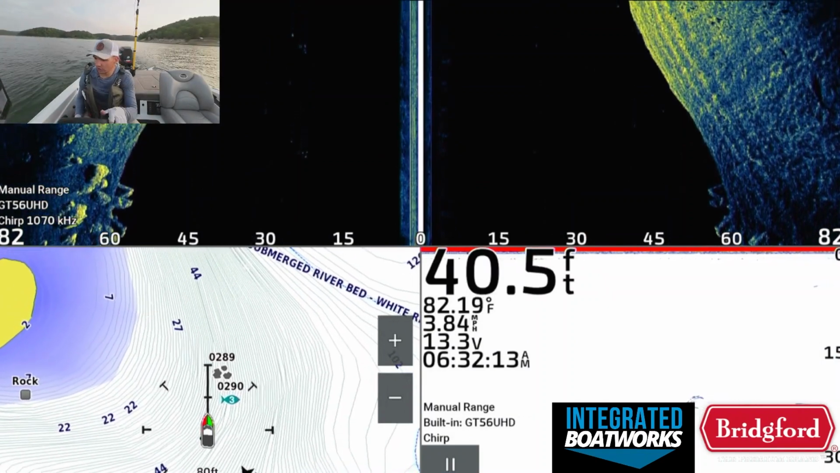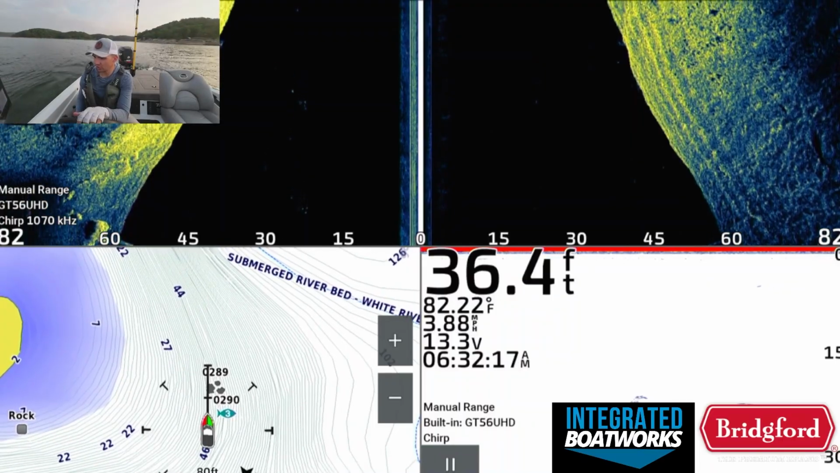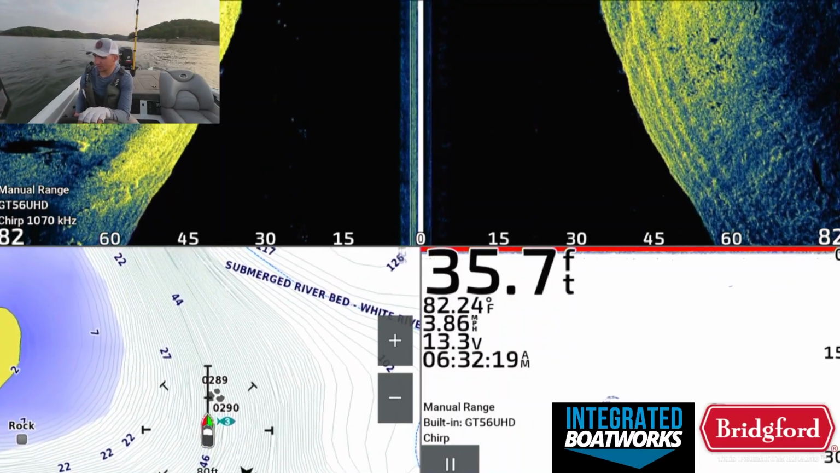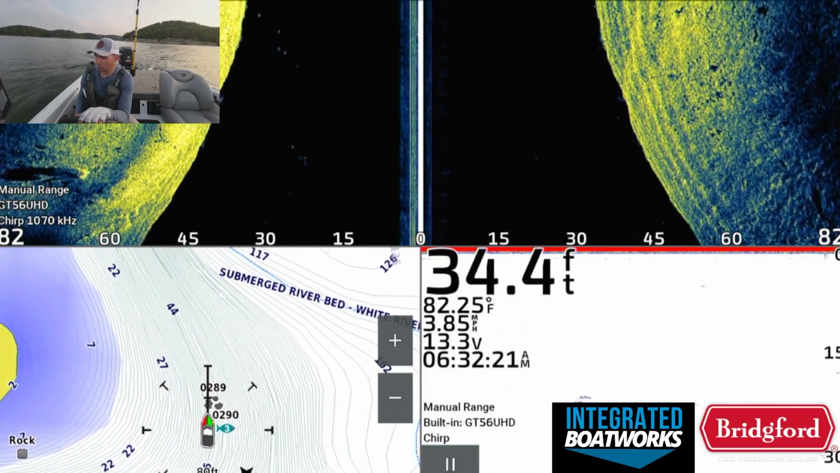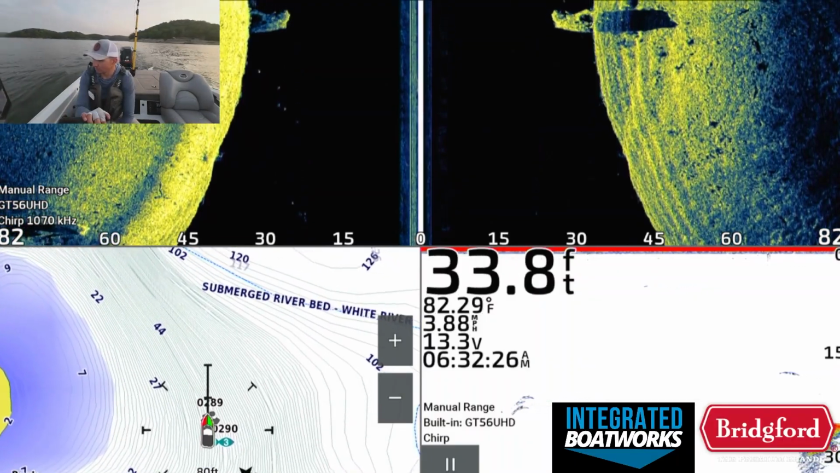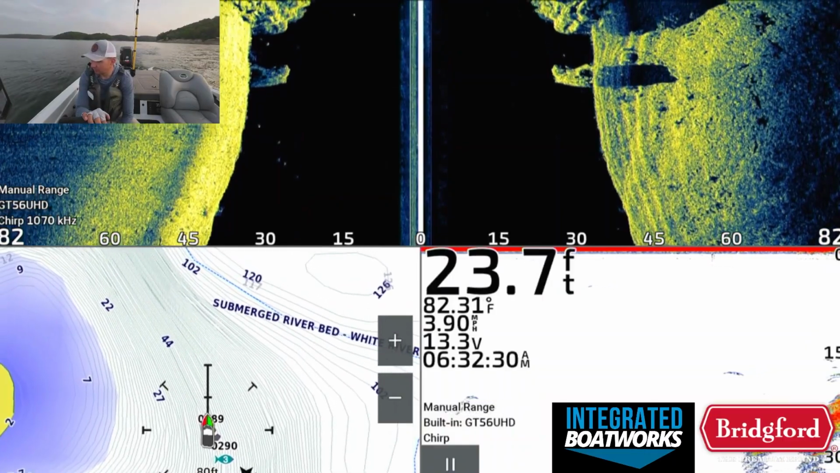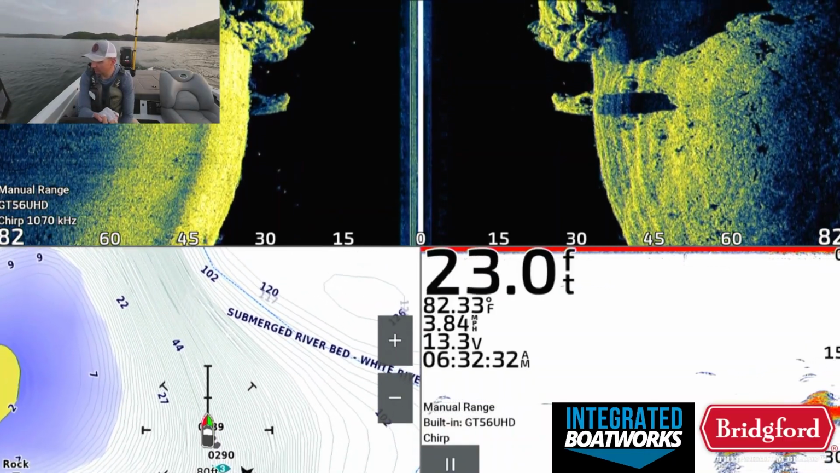These fish can move and shift and change quite a bit on these lakes, so you don't want to get caught up on just fishing one particular spot on a point or one particular area, because these fish can shift and move a lot. For example, here's a big rock I found before, and it looks like there's still some fish down there on the 2D.